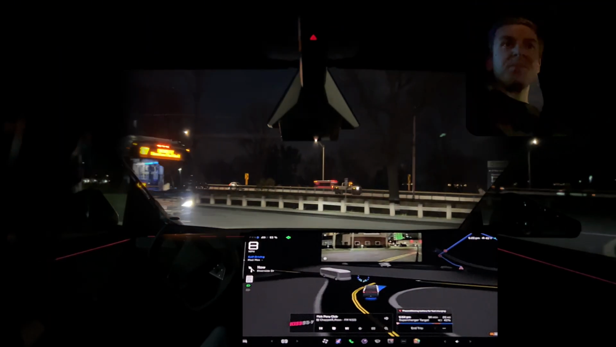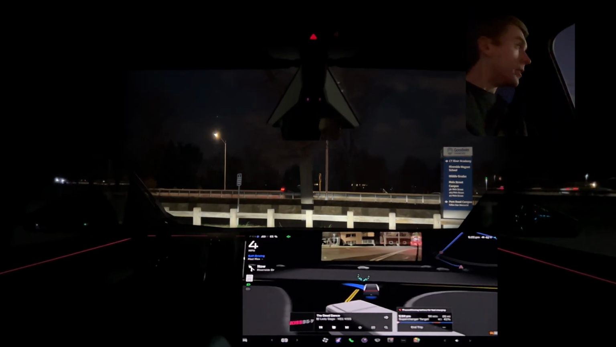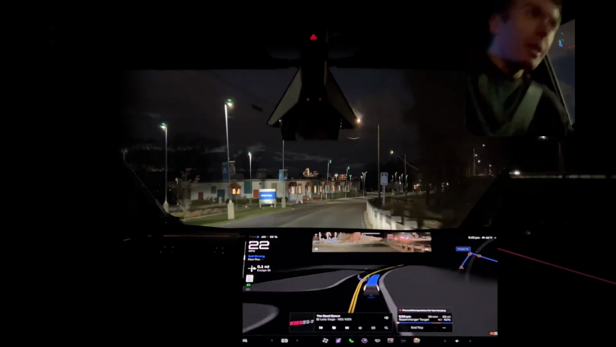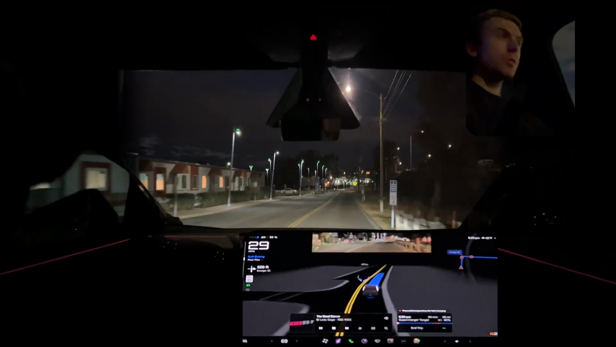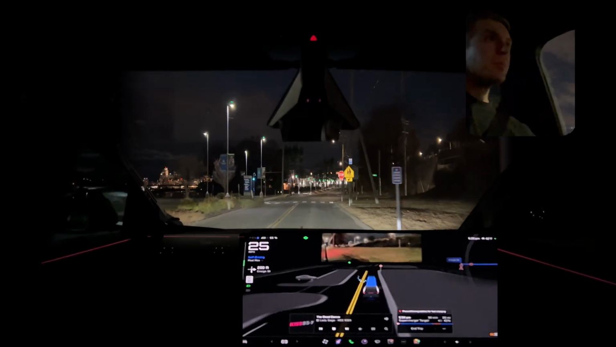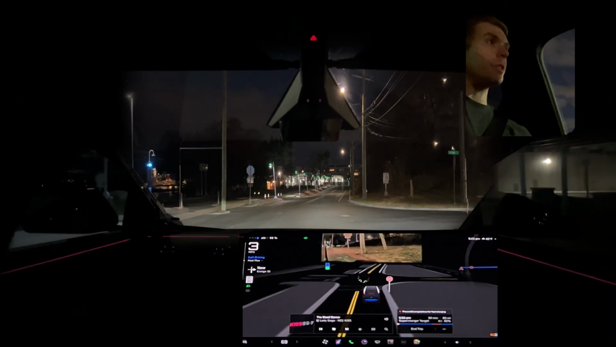Most got the precondition going hardcore. I remember right here when FSD used to have conflicts with the highway that you see just on the other side of those trees there. FSD would be hesitant to want to go because it thought it's confusing the highway traffic for oncoming. Not an issue for version 14 of the Cybertruck.